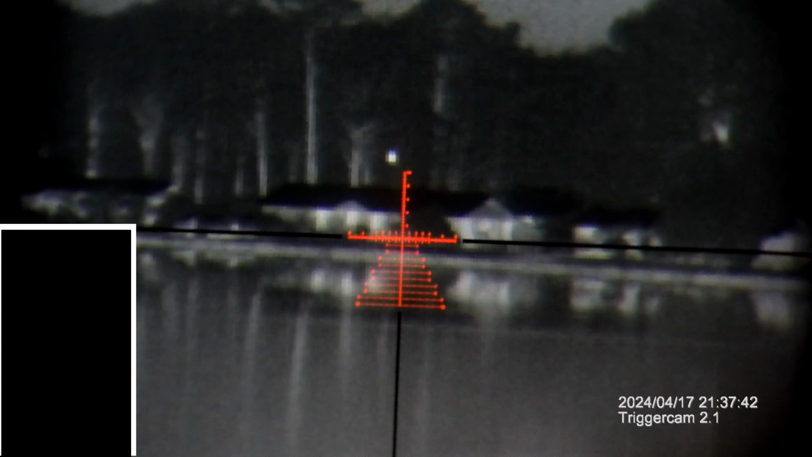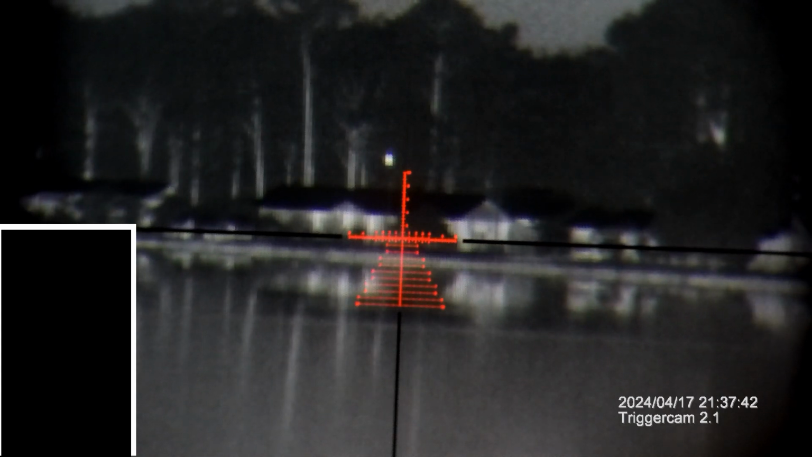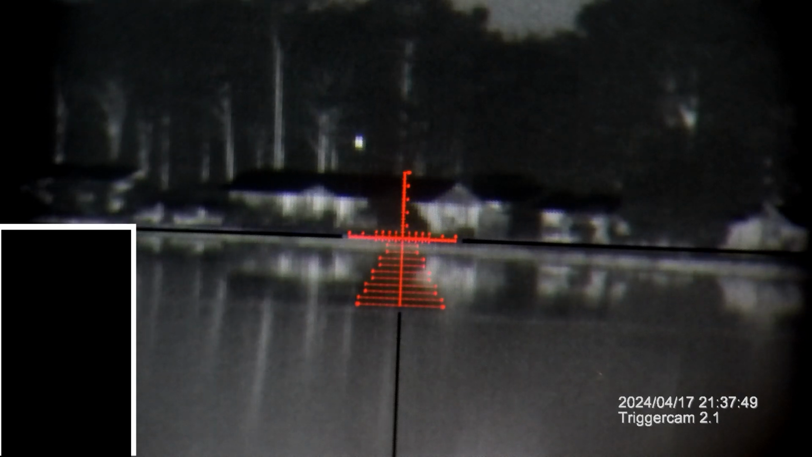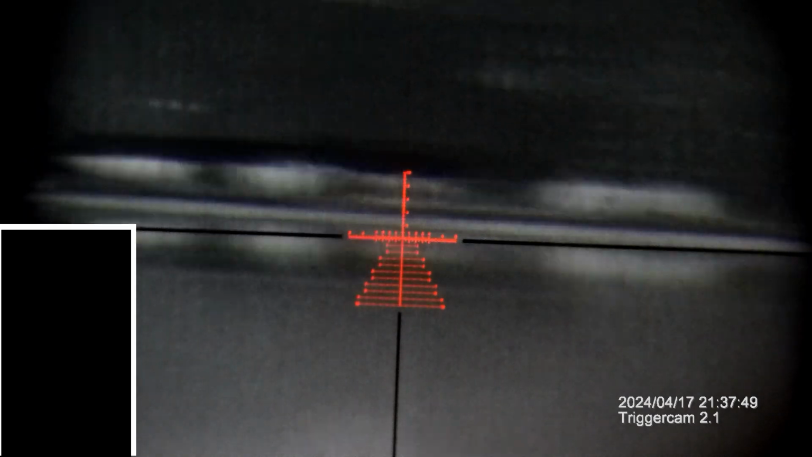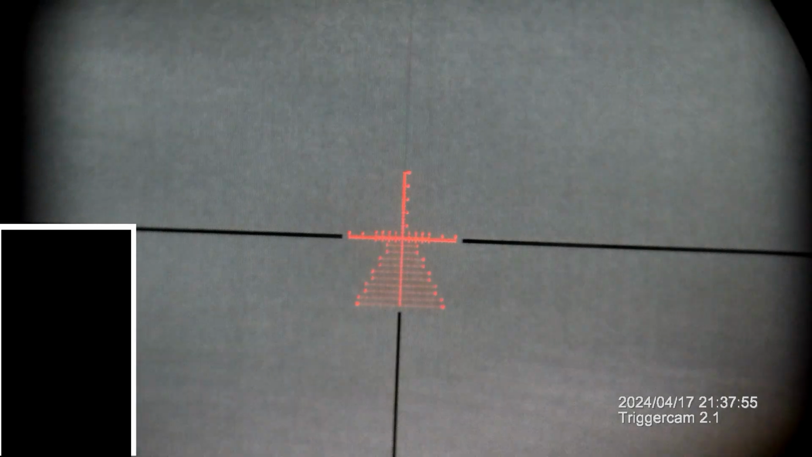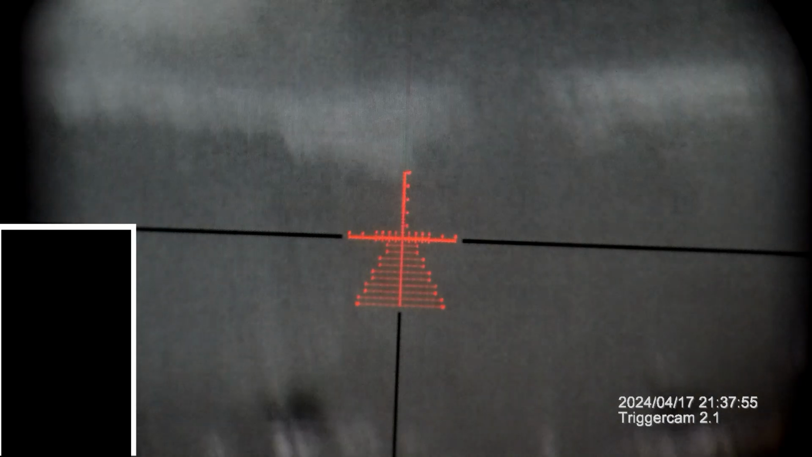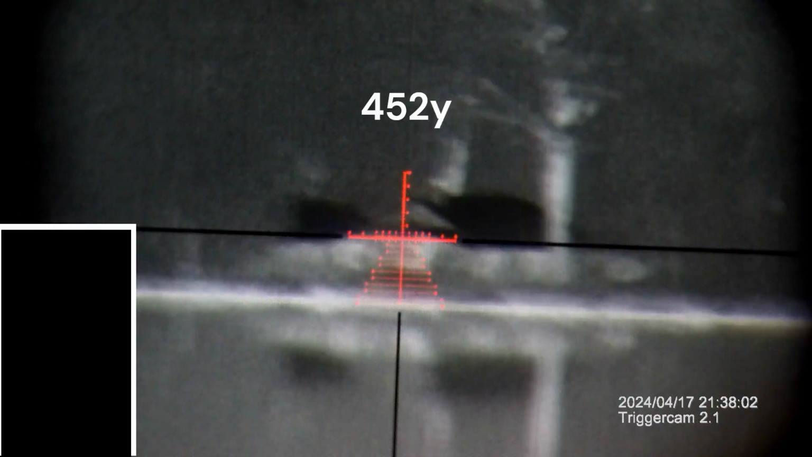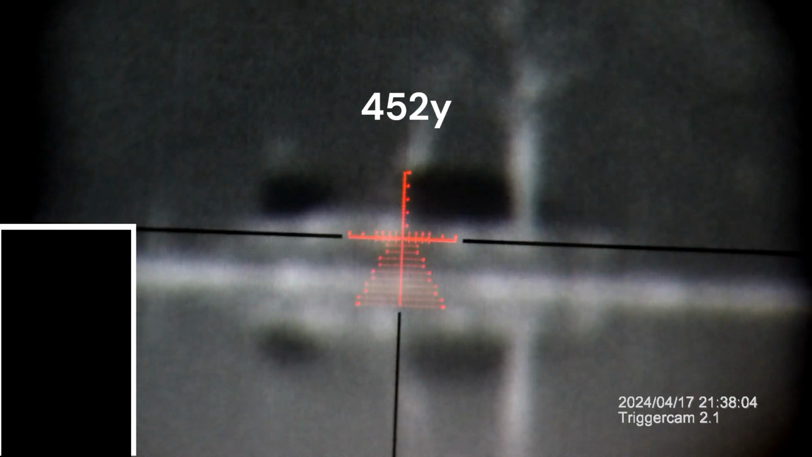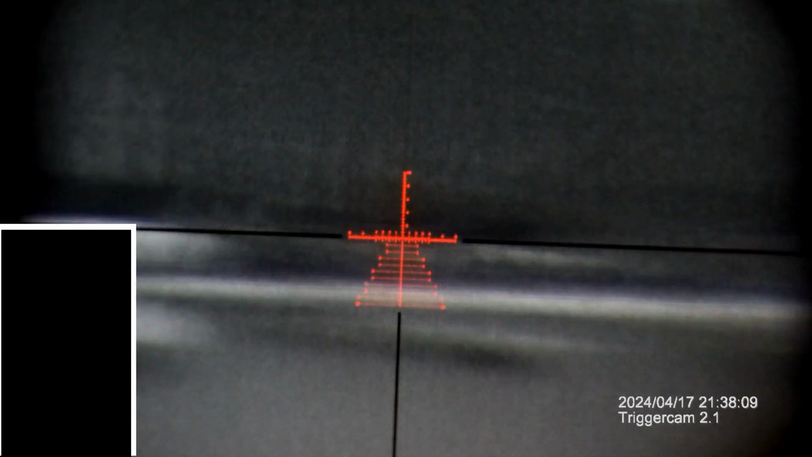Trying to do this quick. Then we pan to the right. Where's my unlock this thing? We pan to the right. This was the second house. I'll focus in on this one. See, that was the second house. Now we're gonna pan to the left.